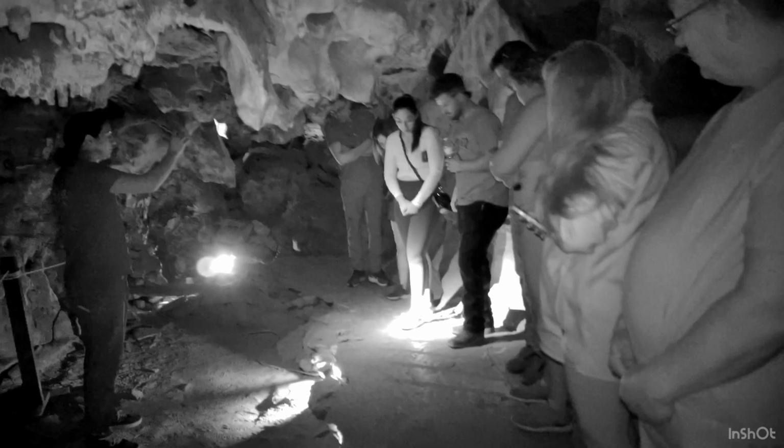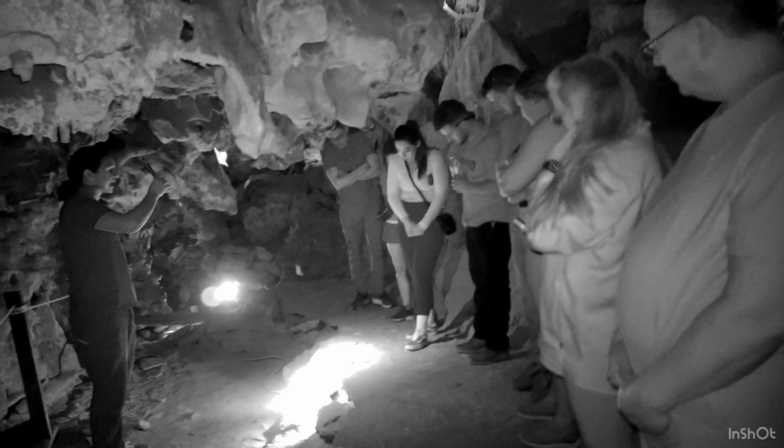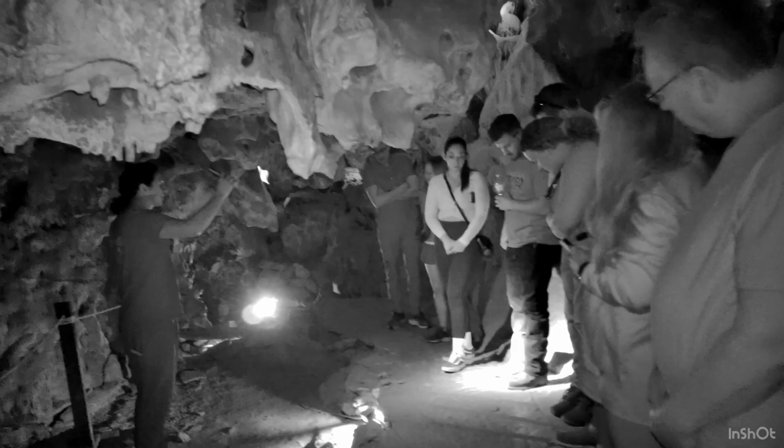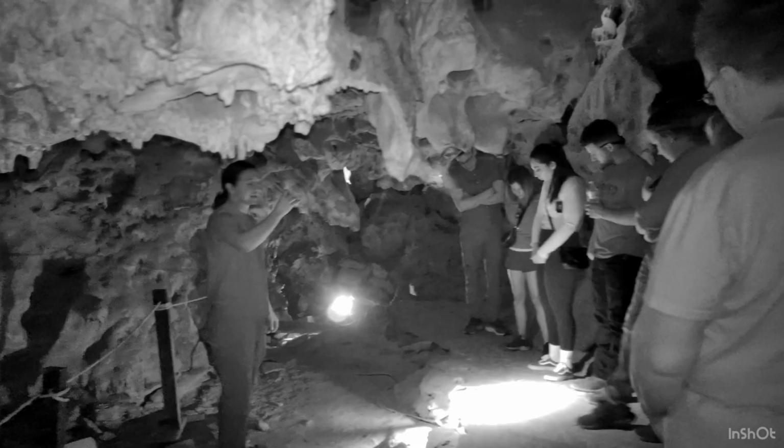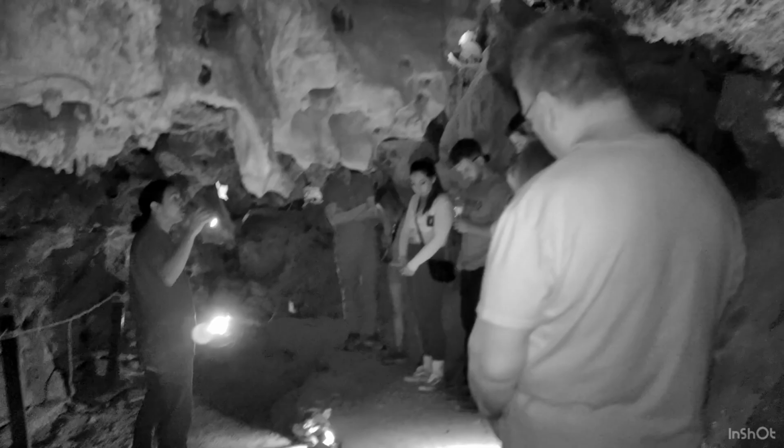But also, from right there where you guys are standing, to right over here where you're standing, this right here is going to be the only natural part of the cave that you're all going to walk on today. Yeah, this is all called cave ice. And it's pretty interesting the way it forms. It's kind of similar to a frozen lake.